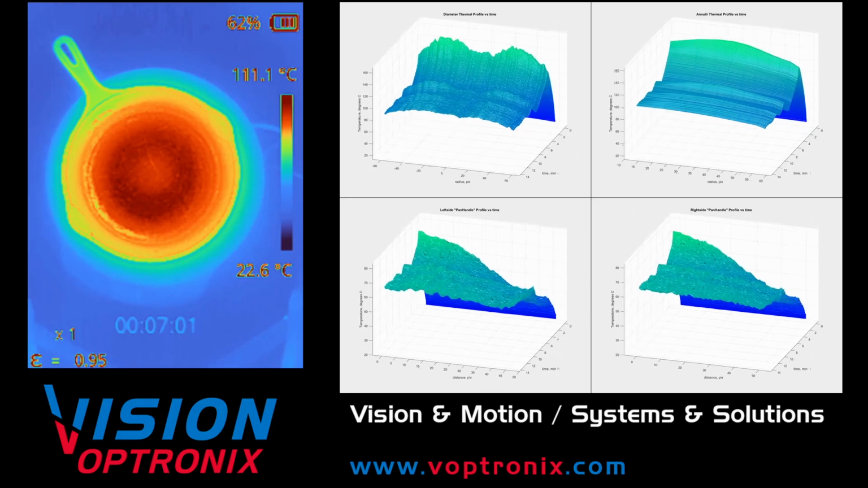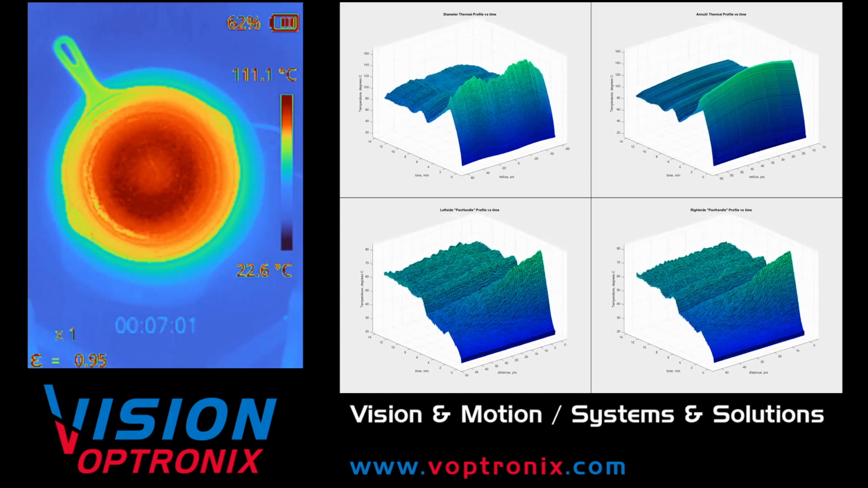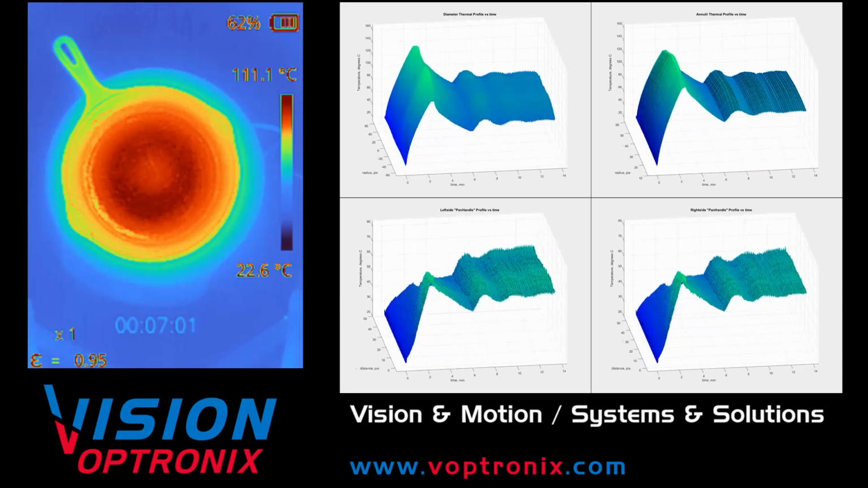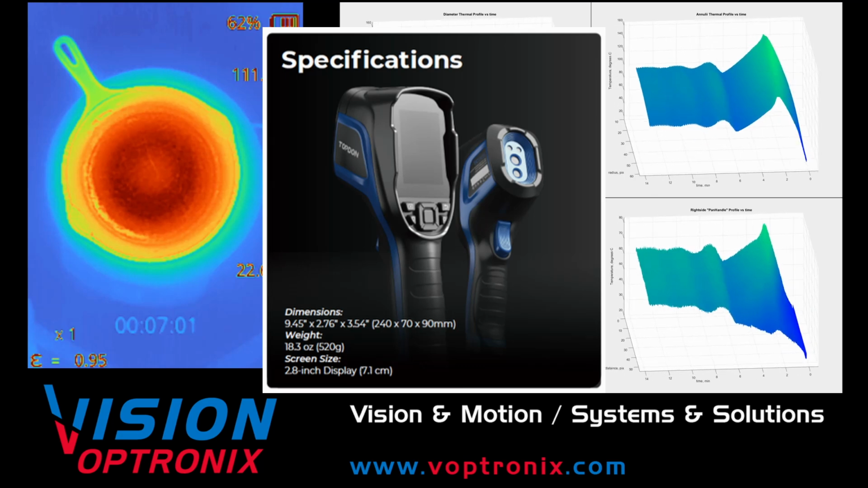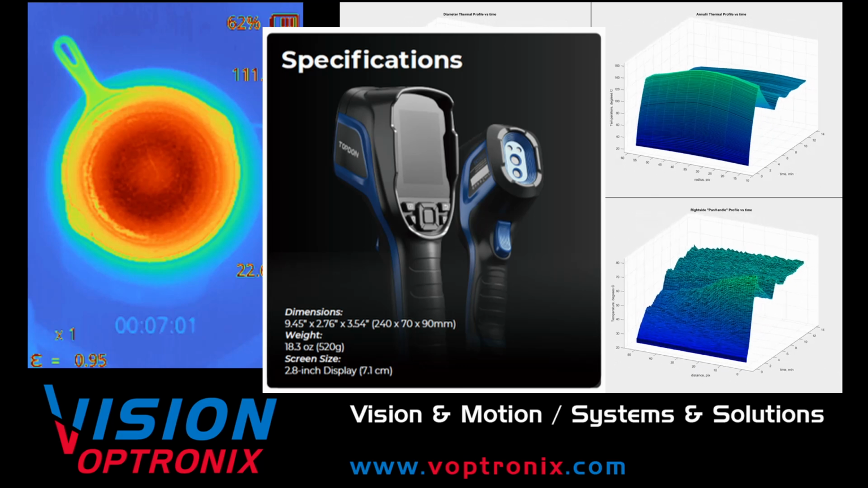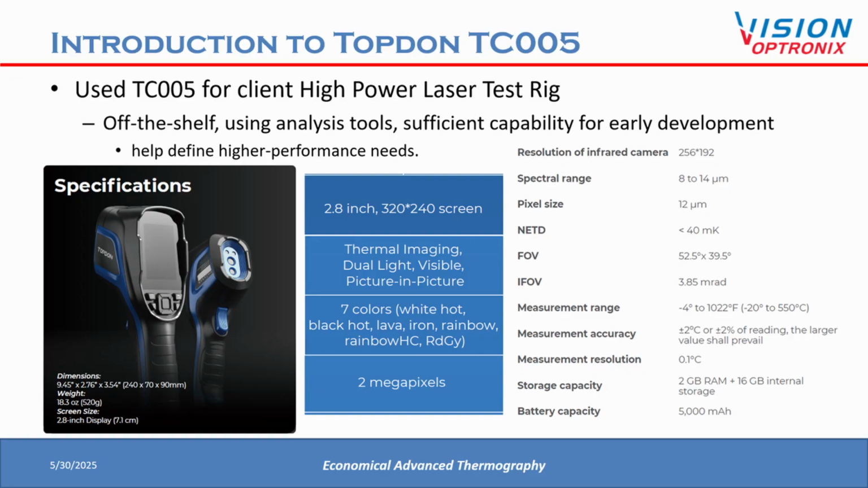This video demonstrates how we can economically conduct advanced thermography using an off-the-shelf handheld thermometric imager with the application of computer vision, image processing, and visualization tools. These methods were devised as an economical means to perform thermography for our clients and also our internal use. We initially devised this for a customer's high-power laser test apparatus.